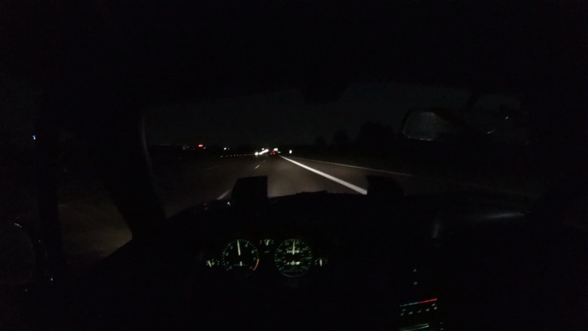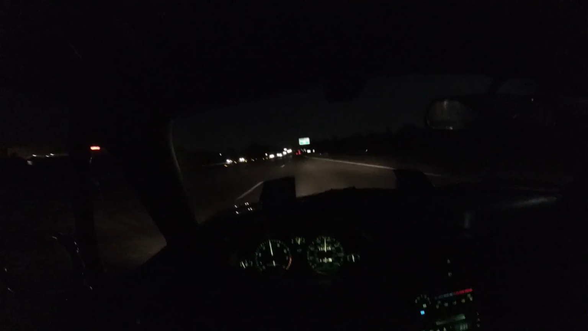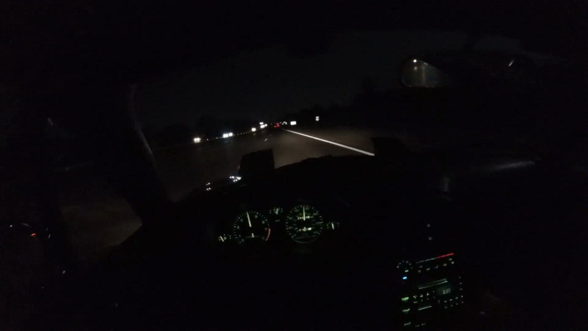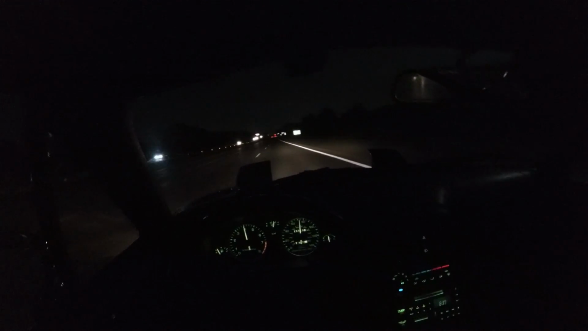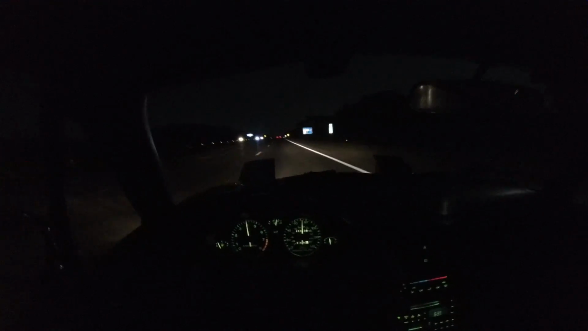People ask me all the time what my favorite cars are to drive, and man, you really can't beat a Miata. Yeah, they're not that fast, yeah, they're cheap, but as far as fun goes and driving engagement goes, this has got to be one of my most favorite cars to drive on the street.